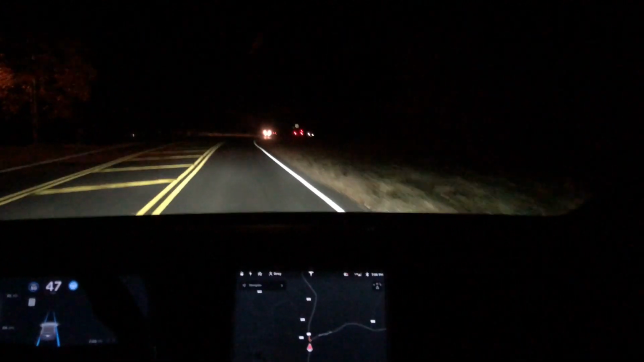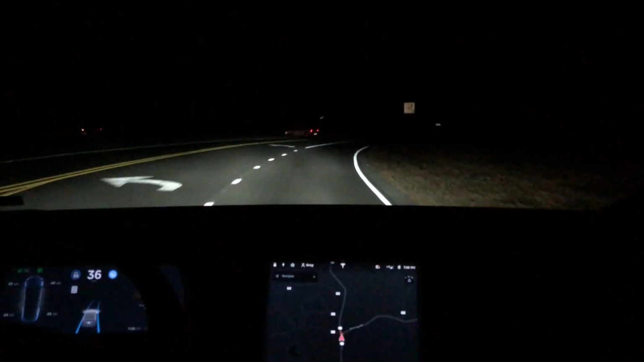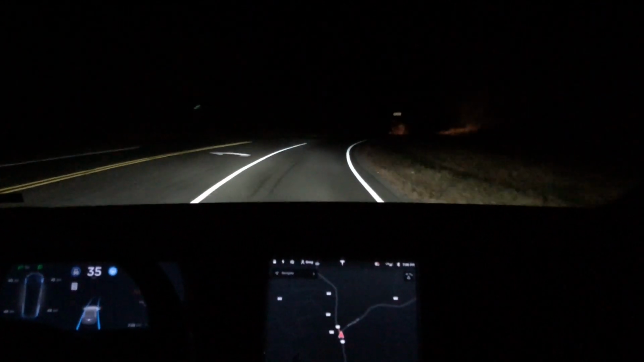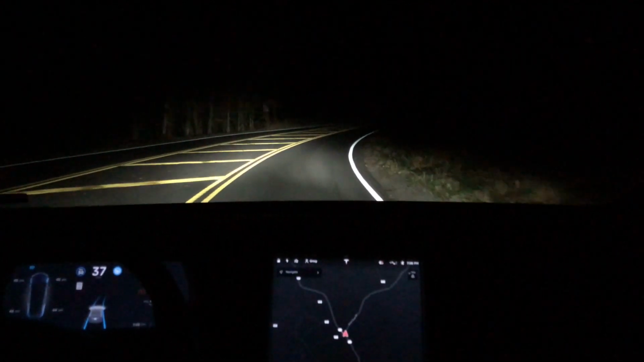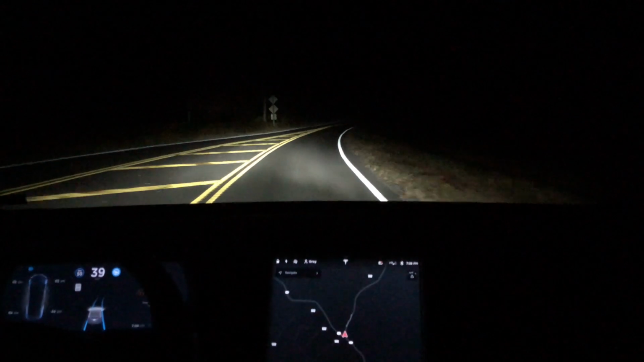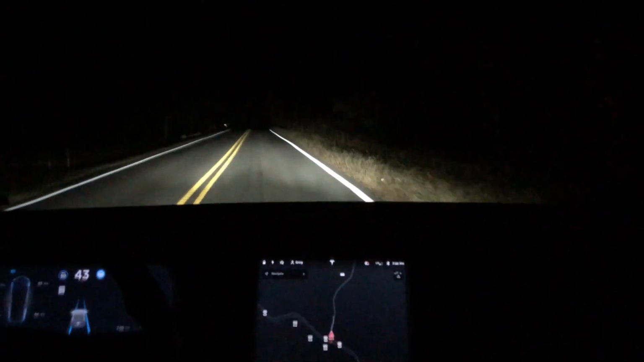Now this is the right-hand corner with a left turn. This time there weren't any cars in the turning lane when I came through. It still slowed down to about 35, which is about 5 miles per hour lower than the recommended speed through the corner. So it's being a little bit more cautious than maybe most drivers would, but not bad at all.